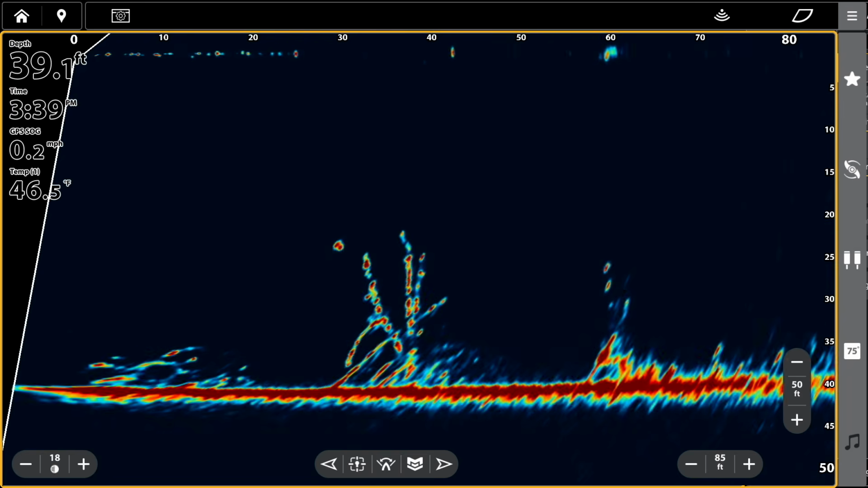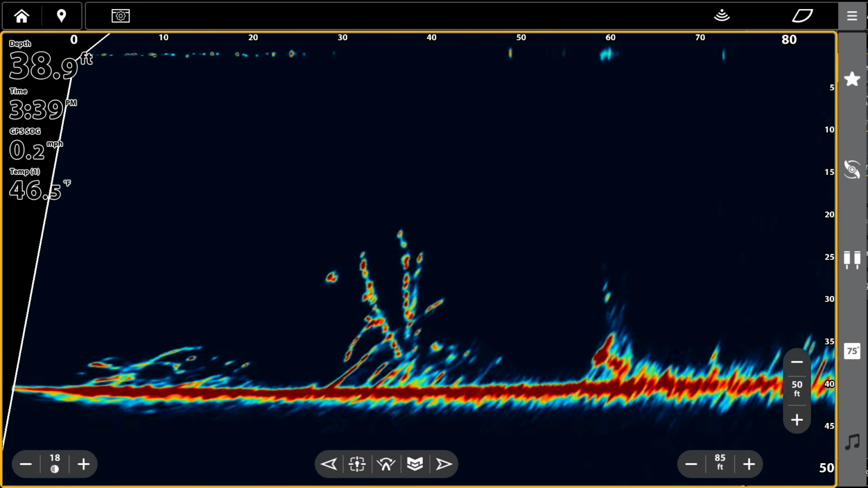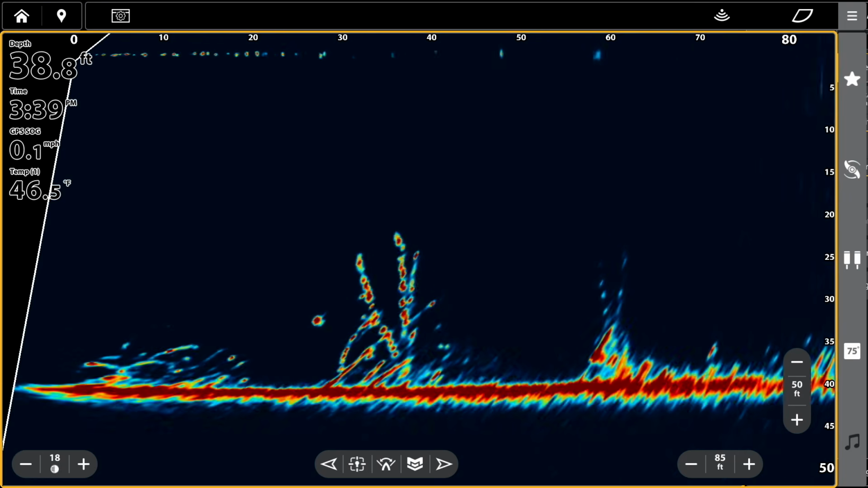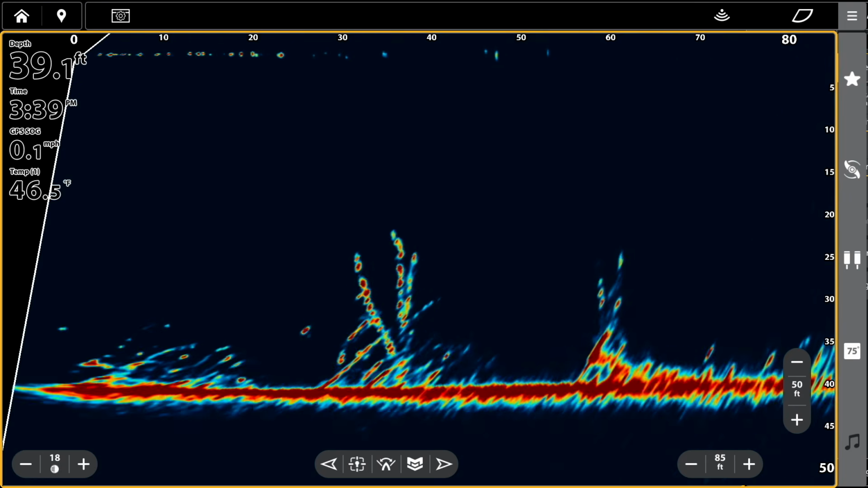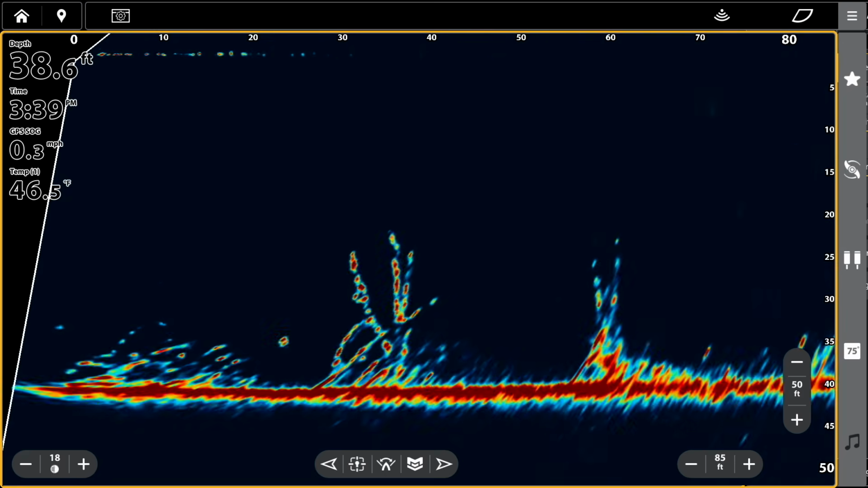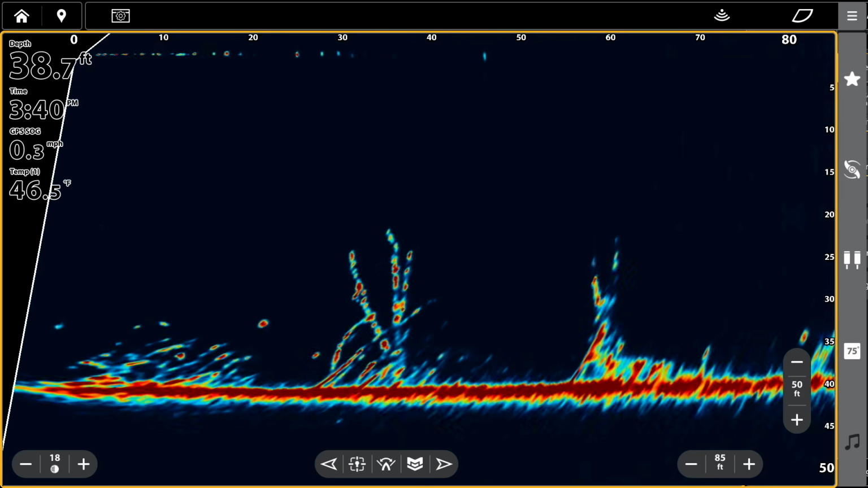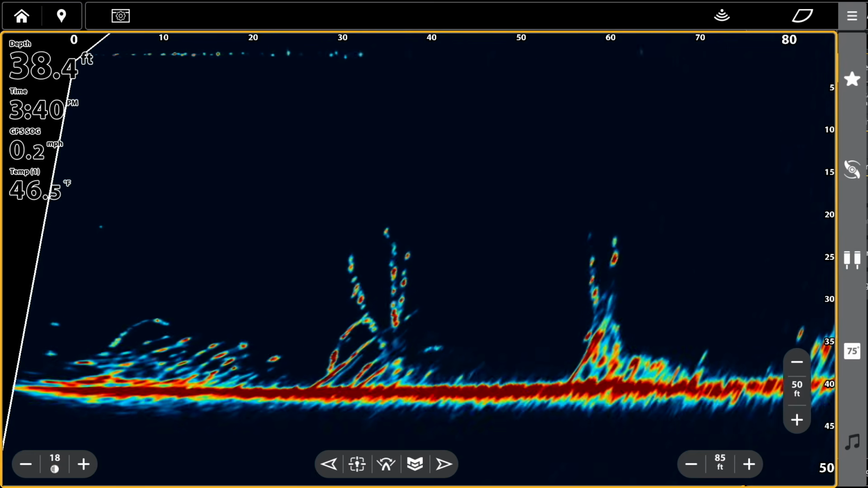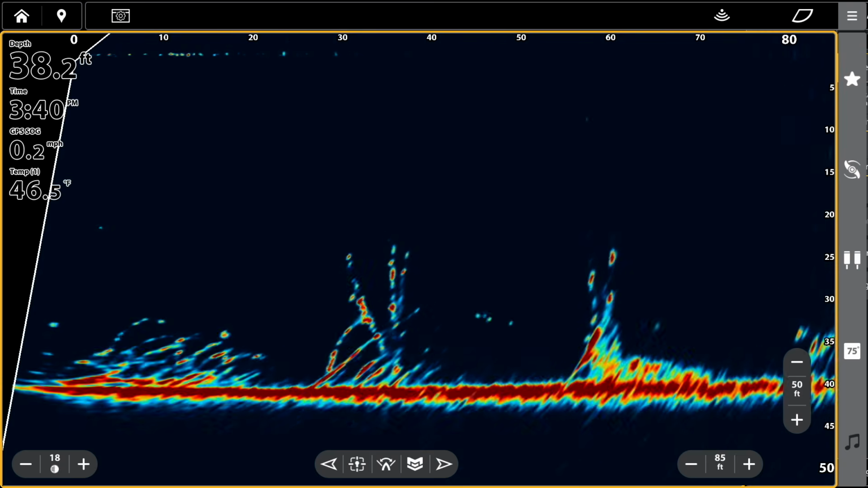A lot like side imaging, I use it for finding points of rock, standing timber, or grass lines. Now with forward facing, I can scan and find the edge of the grass line, the edge of that break.